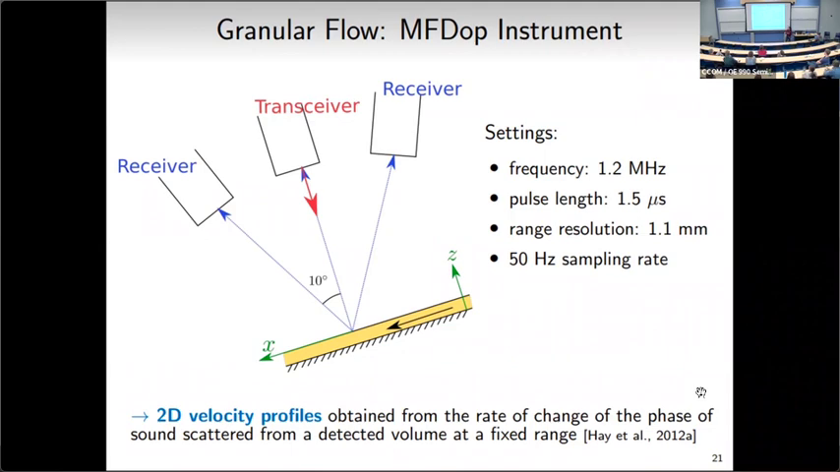This was developed and built in-house by my supervisor over many years, and this is just one version of it. It's composed of a center transducer that has transmit and receive capabilities, and then 2 outboard transducers that have receive-only capabilities.